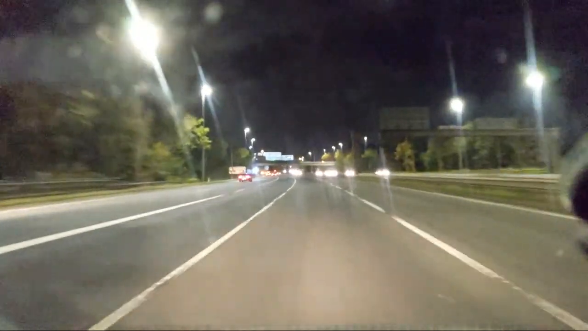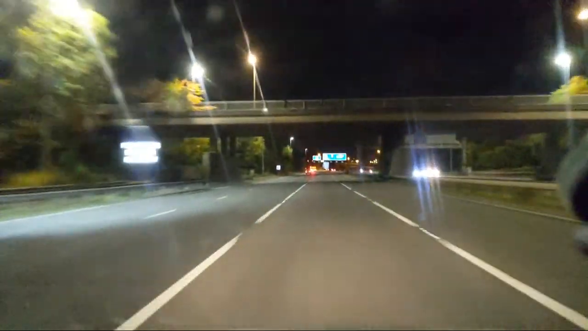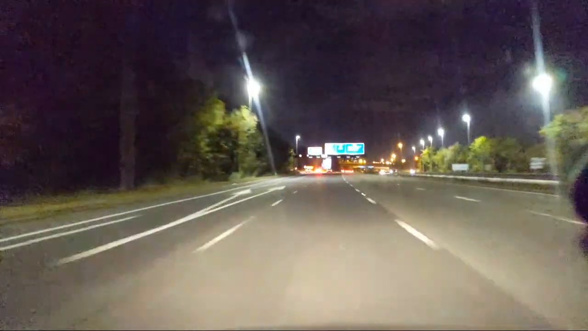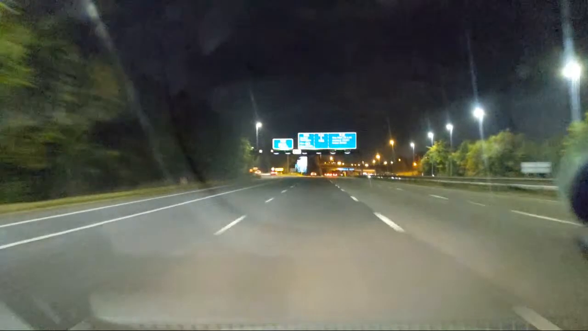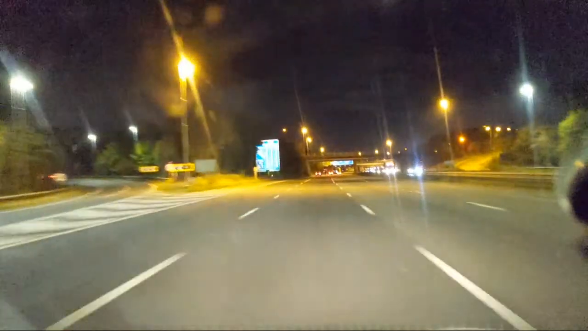Quite a lot of cars coming on here, so I'm going to stay in this lane in case they want to come out, because I think the fourth lane will disappear sharpish. In fact, all the lanes are going to disappear sharpish. But we're alright in this one.